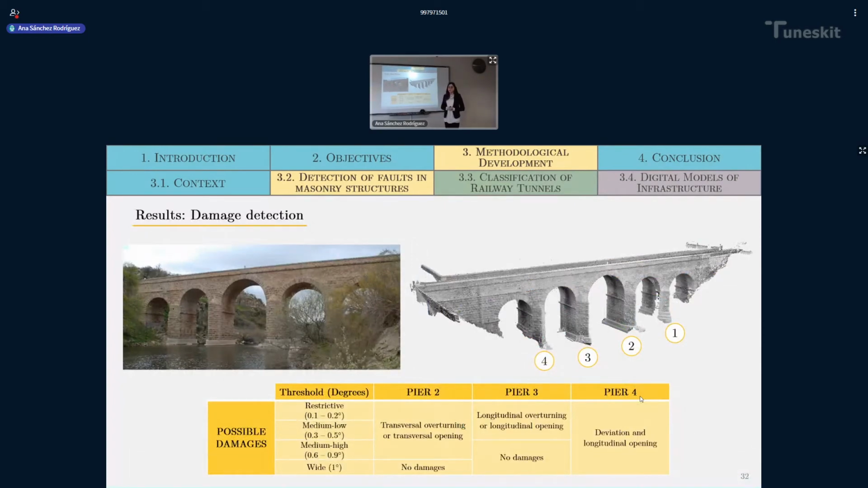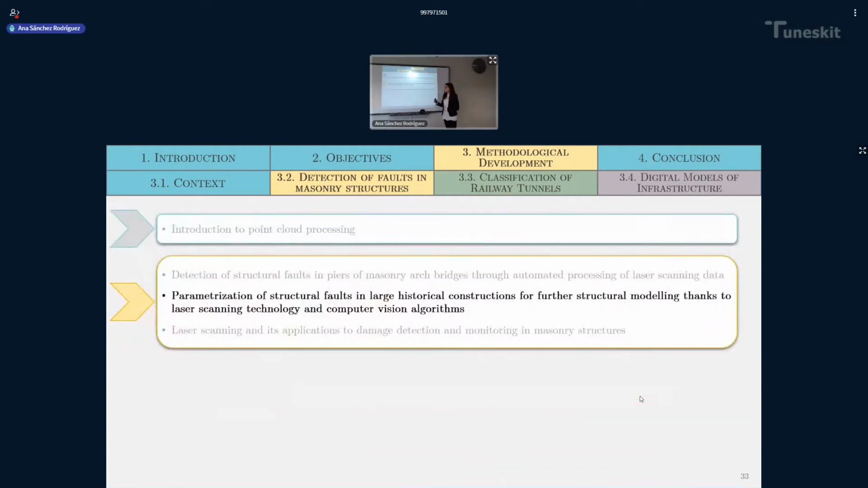It is the Roman bridge of Segura, and this bridge was selected because it has been previously studied in other campaigns by experts, and I can say that the results obtained are aligned with those obtained by the experts in previous campaigns, as you can see in the publication of this paper. So now let's move on to the next article.